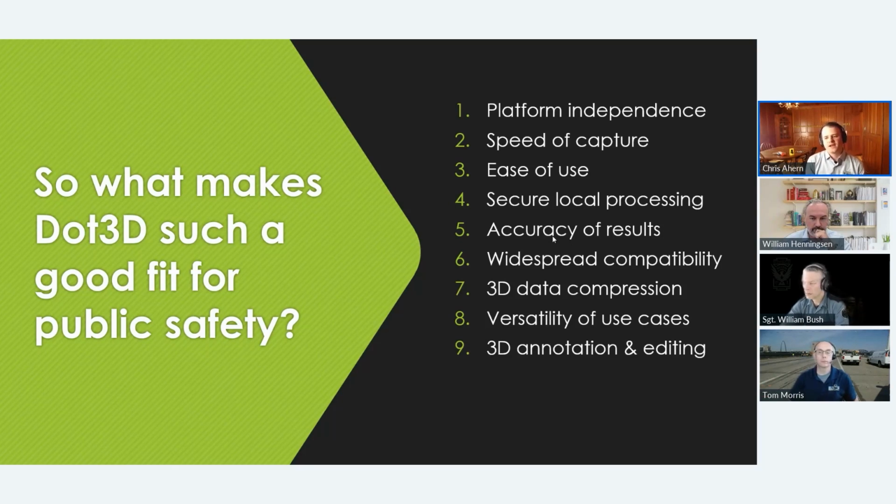Next, we have 3D annotation and editing. So as you'll see today, we've built in some features that are particularly relevant to public safety and crime scene capture. That would be the 3D annotation ability to add notes to particular pieces of evidence, attach your crime scene photographs, as well as the editing capabilities for measurement, etc. And I'm being pinged to speed up and get to the live demo, so let's do it.